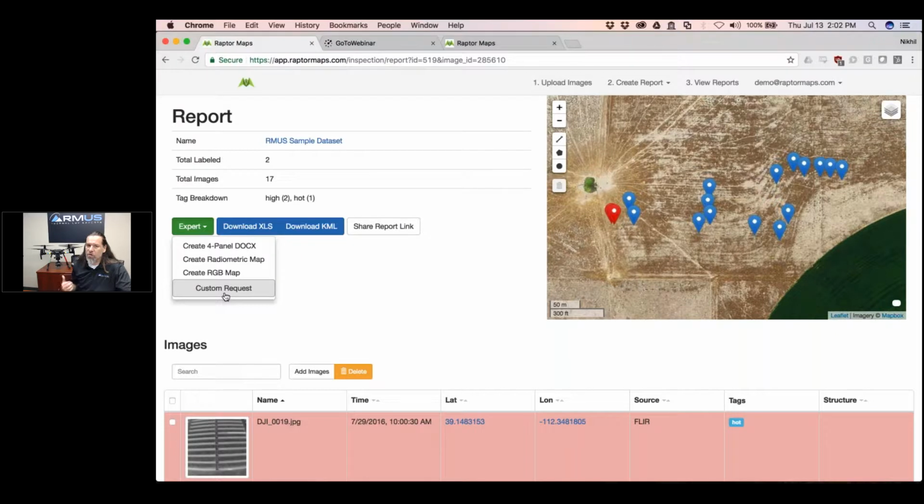This would probably be more of a John question, but as far as using different types of cameras, are you seeing anomalies that are all over the place? Is there a guideline that you have in order to do thermal mapping or thermal data gathering? Because we did give you a camera, is there anything you've found that is like, this sucks, it's not working well, to it is working well?